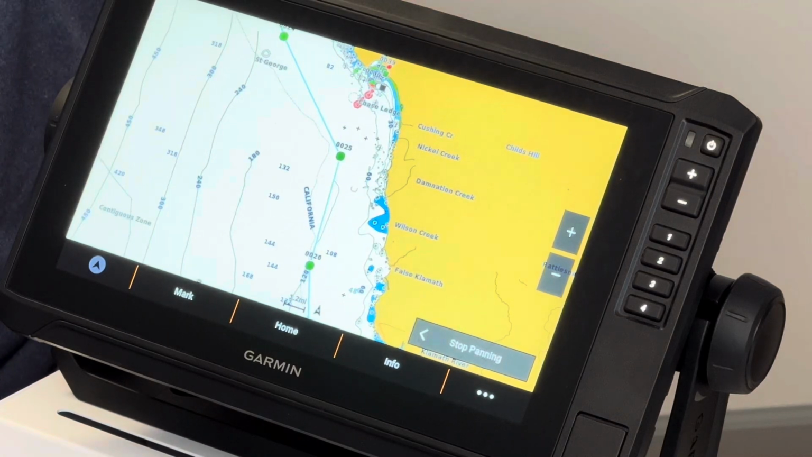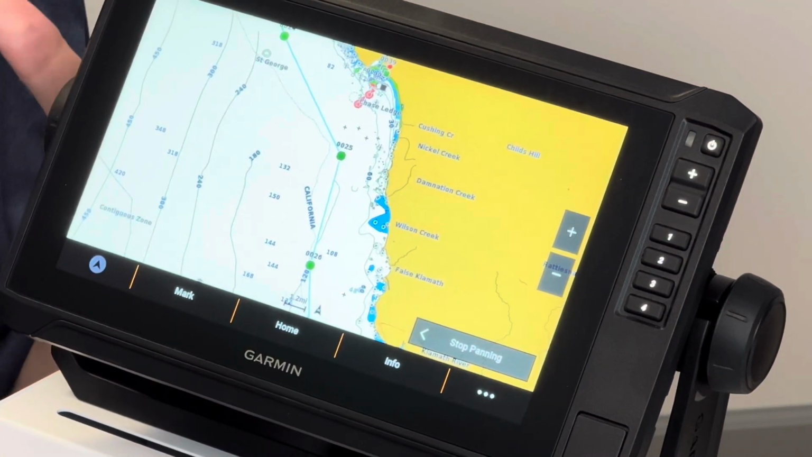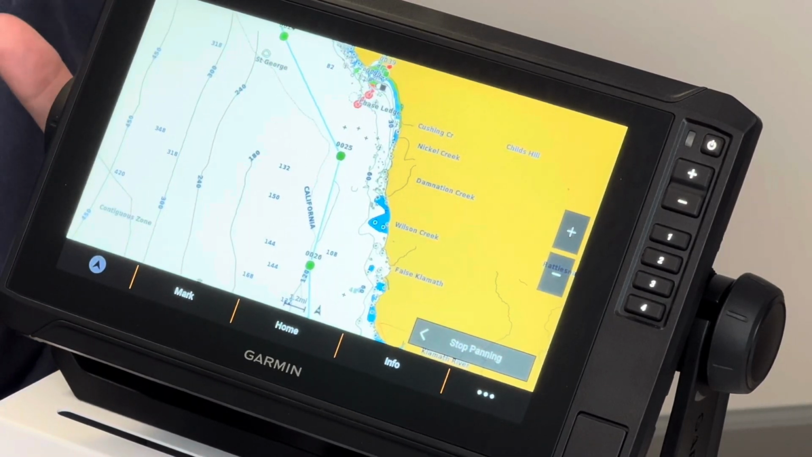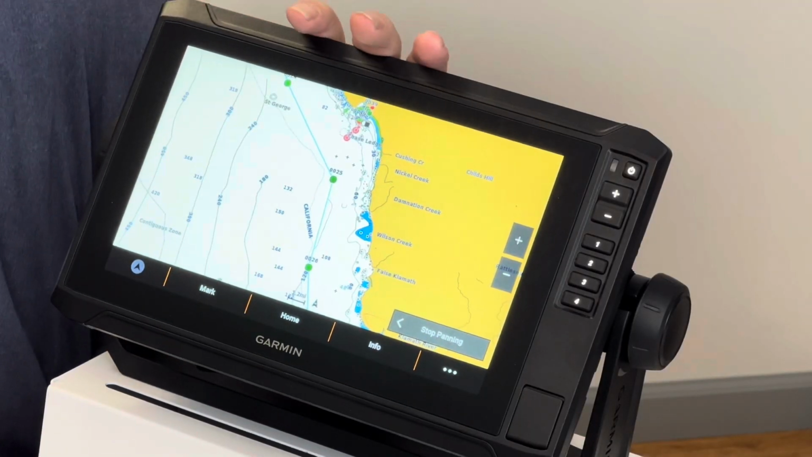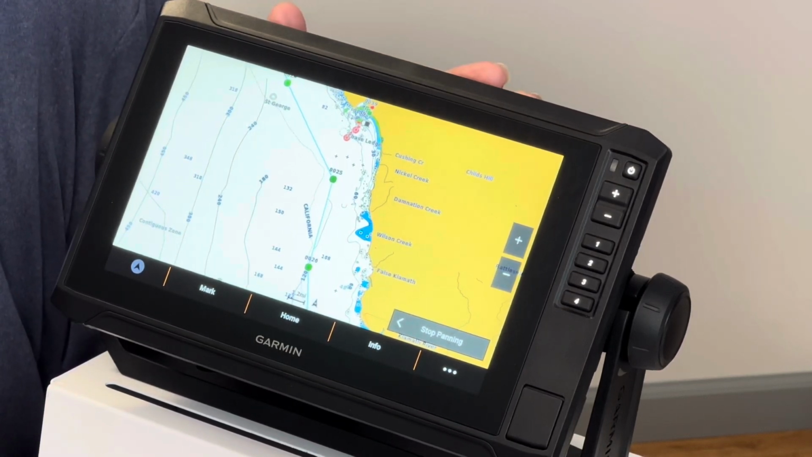There are other maps that can be loaded on this, but the nice part about the preloaded is it generally covers everything that you would need in whichever body of water you happen to be fishing in. So now that we've talked about all the highlights of this and you've been out fishing, had a good time, it's time to go home at the end of the day.